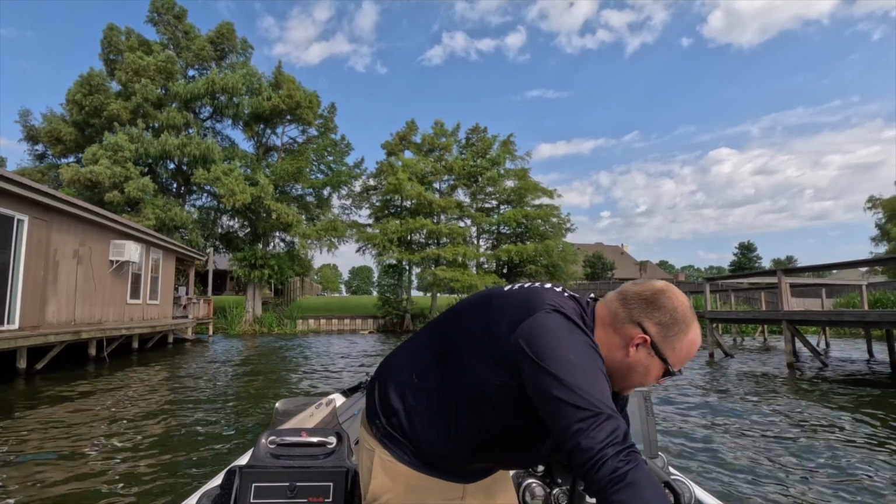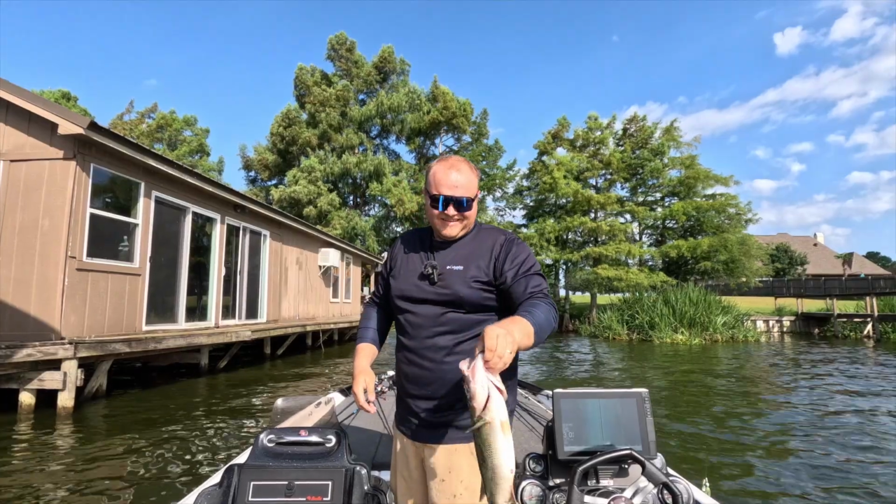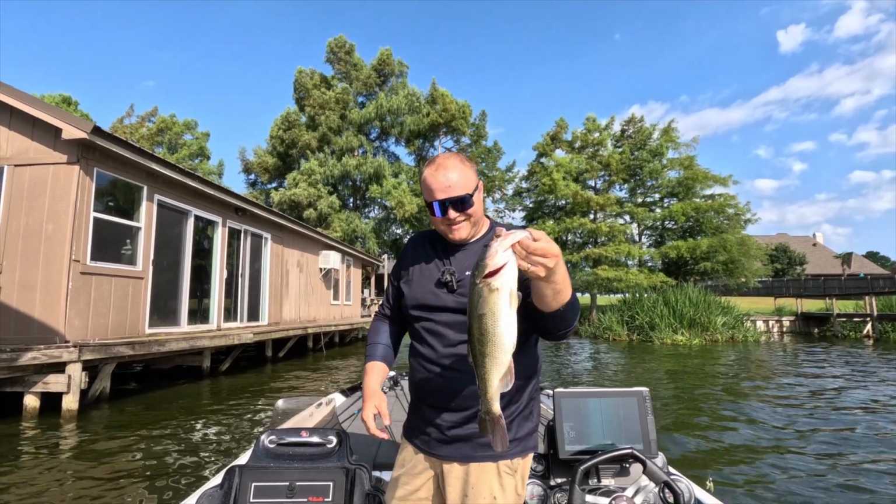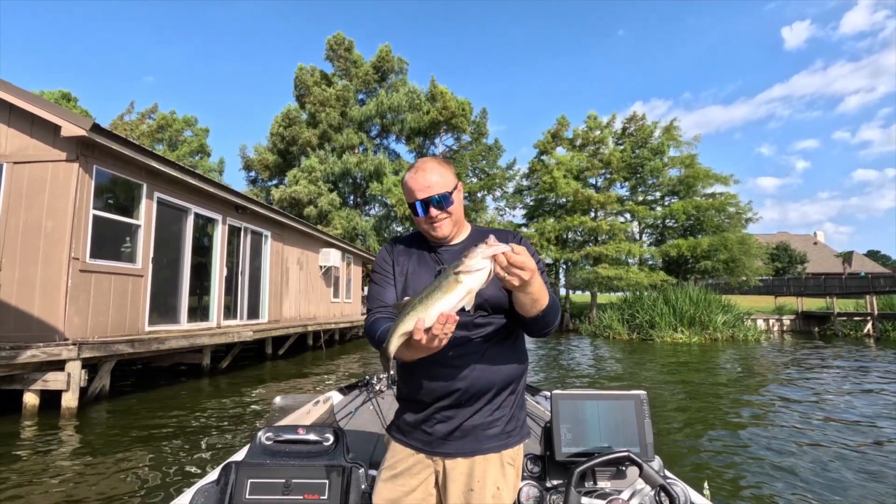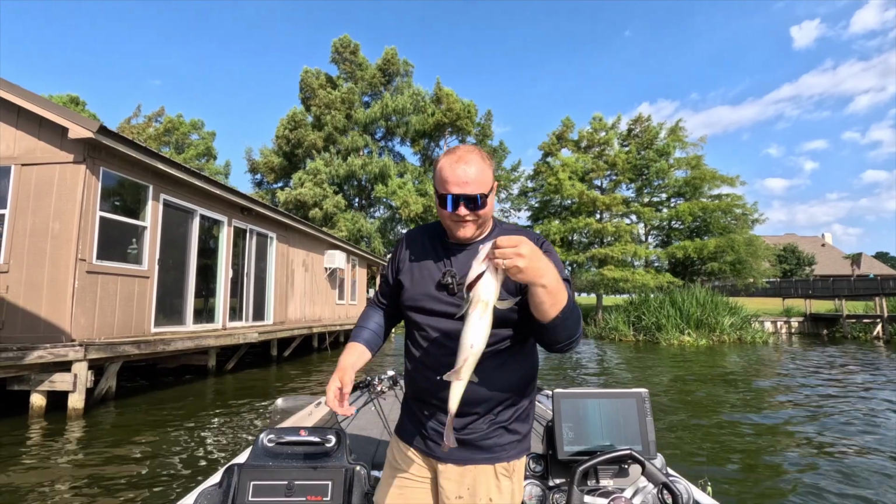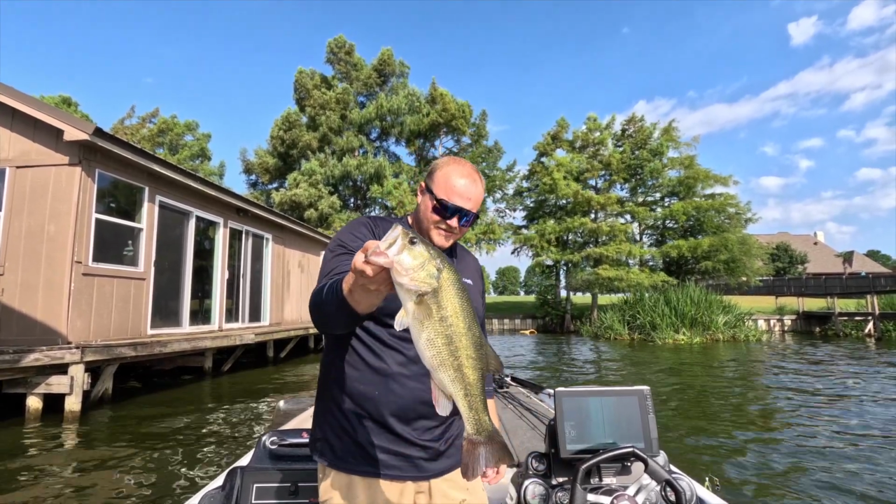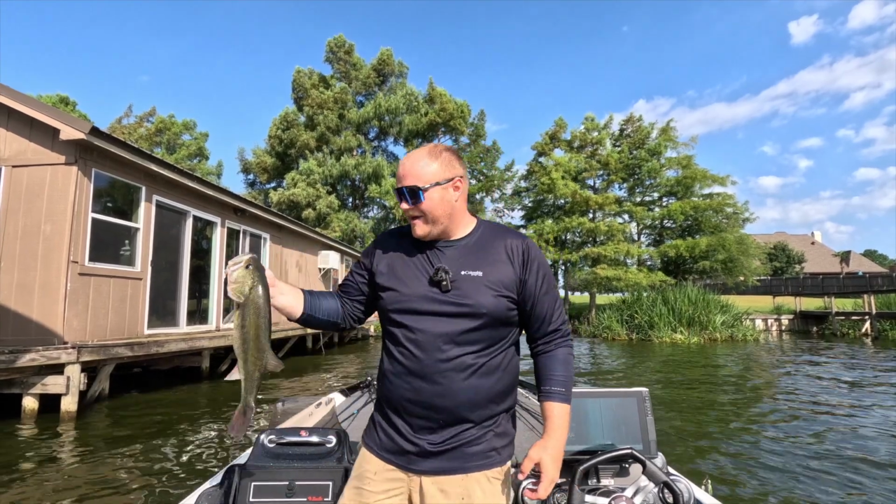Let that water pump out a little bit. So yeah, here's a fish that I saw jumping over there. So it's a good fish for sure. Again, on that War Eagle spinnerbait, right up against the edge of a cypress tree. So we're gonna let him go back.